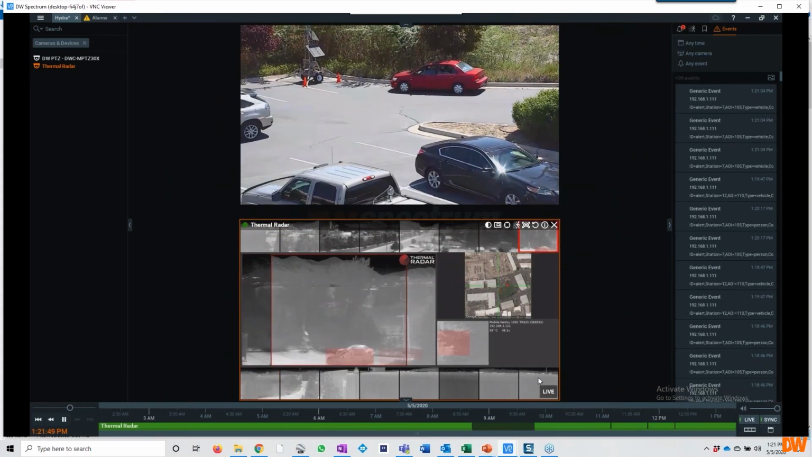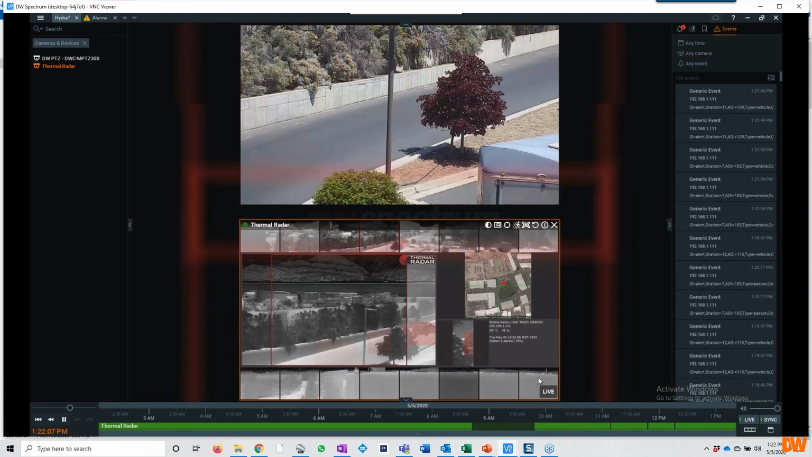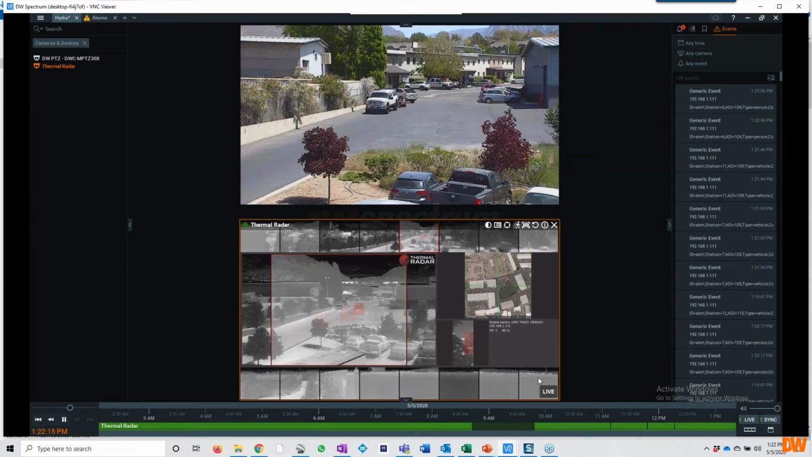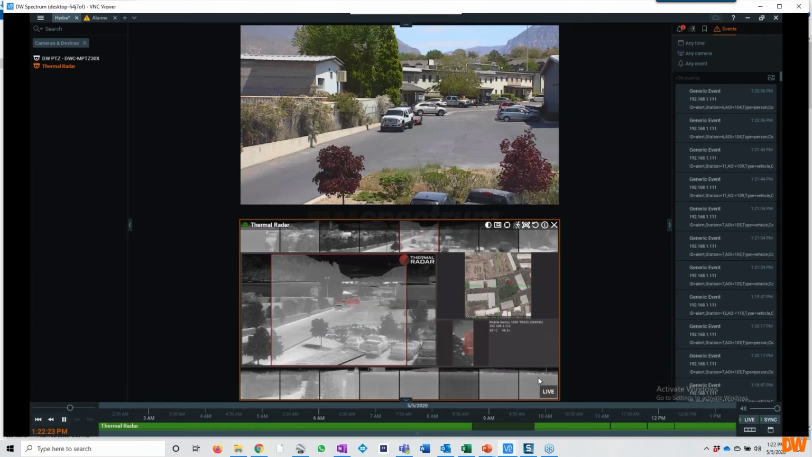You touched on it a little bit in that video we had in the PowerPoint, and these are related, but in terms of prioritization, and I think this goes back to another question, which is in terms of the confidence level determined: is that confidence level information part of the metadata that can be sent over in the generic event? It is, yeah. I always like to point out that in thermal radar, when you create a detection zone, the detection zone that you create is very specific to the settings you give it.